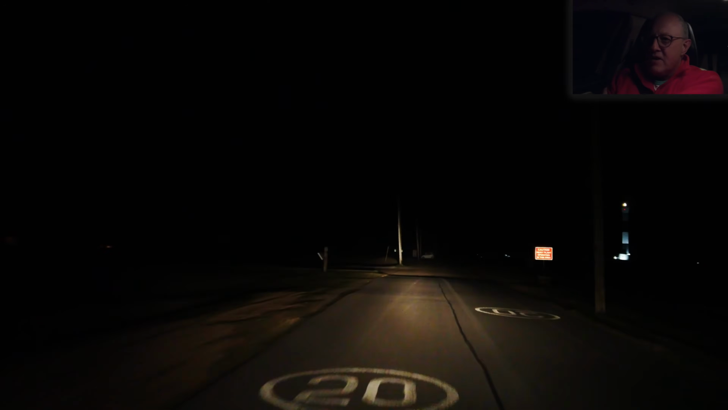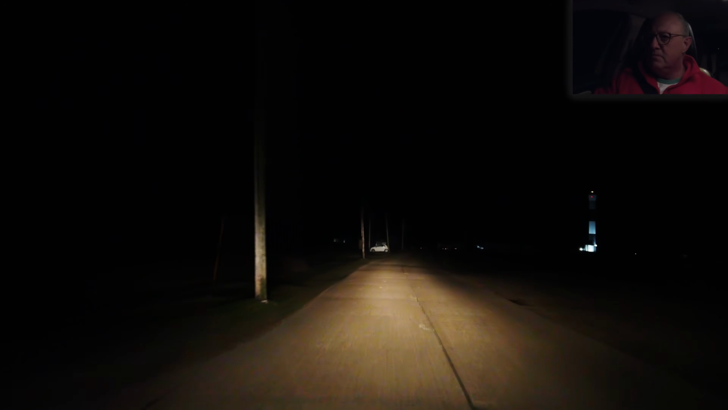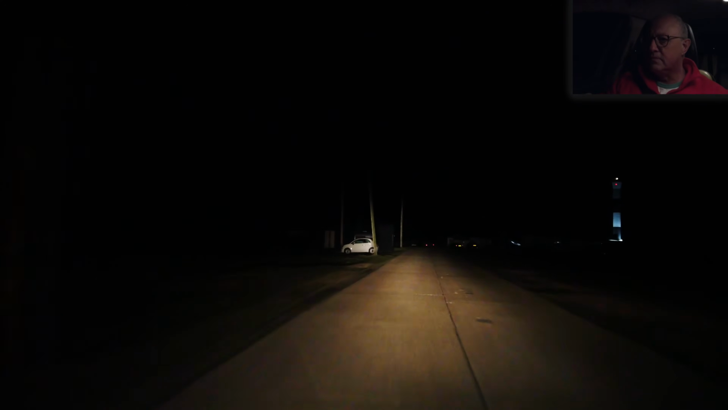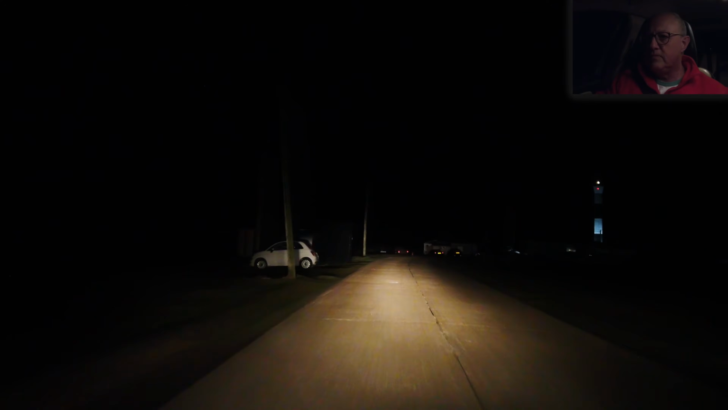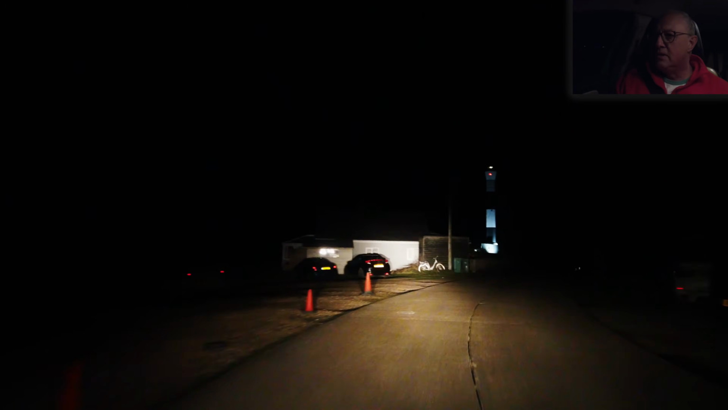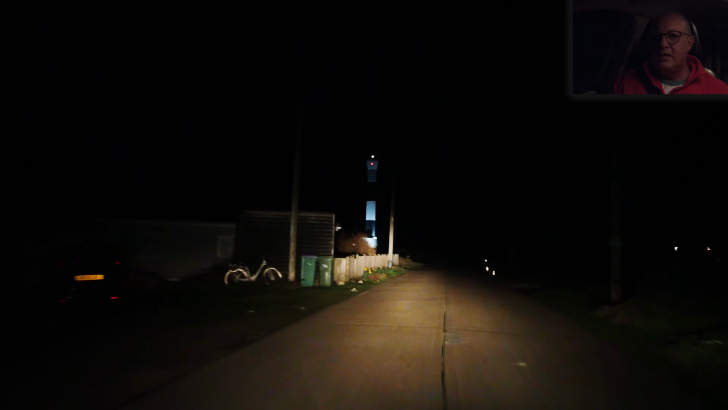Deserts don't have rain, right? Look at that lighthouse all lit up.